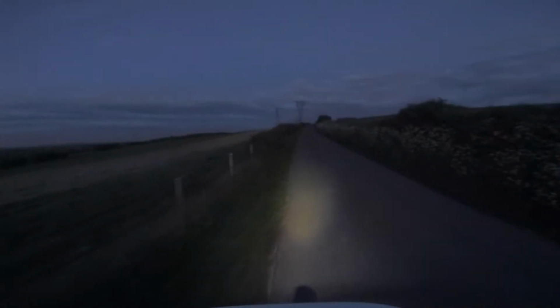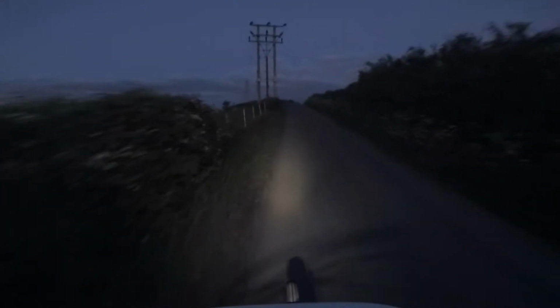Just keep that cadence going. I'll make it. God, this is hard work. I don't know how many feet this is, but it's high enough for me. Drop down a gear, let's get up there. It only gives back what you put in. Low assist, lights off.